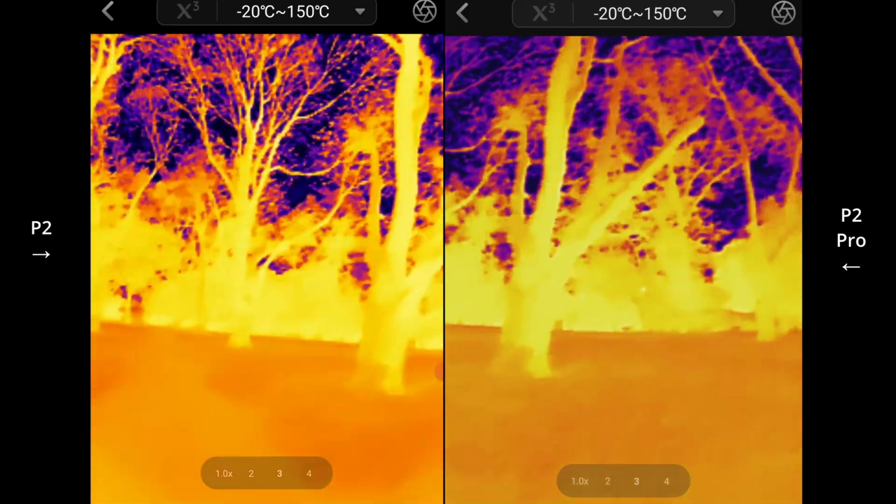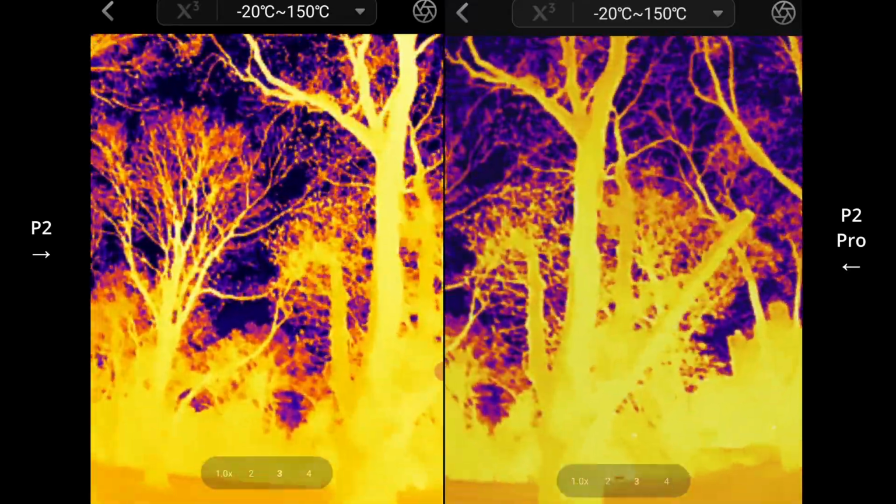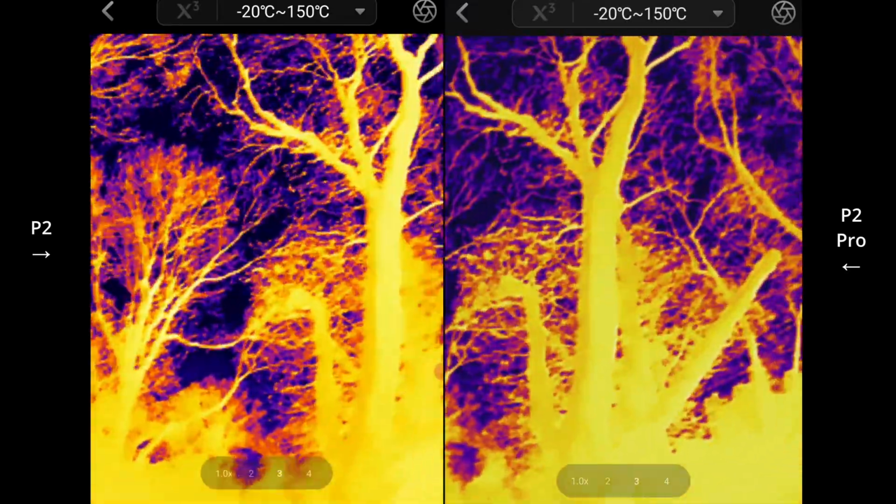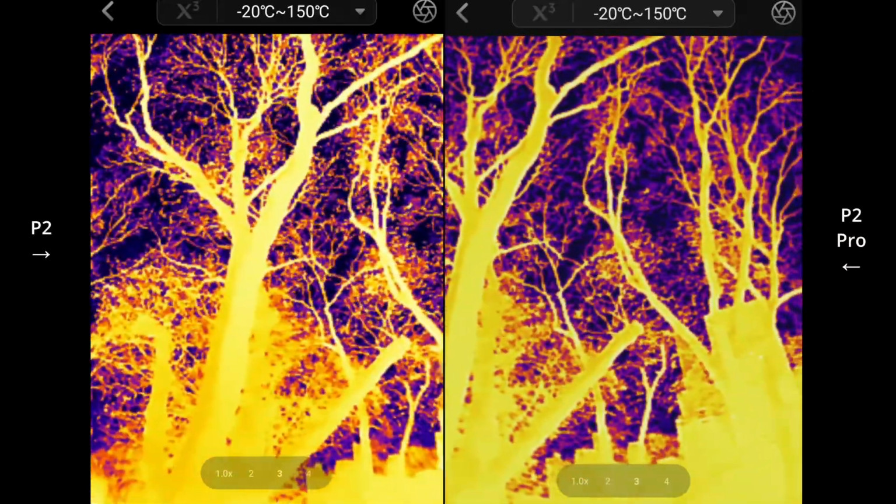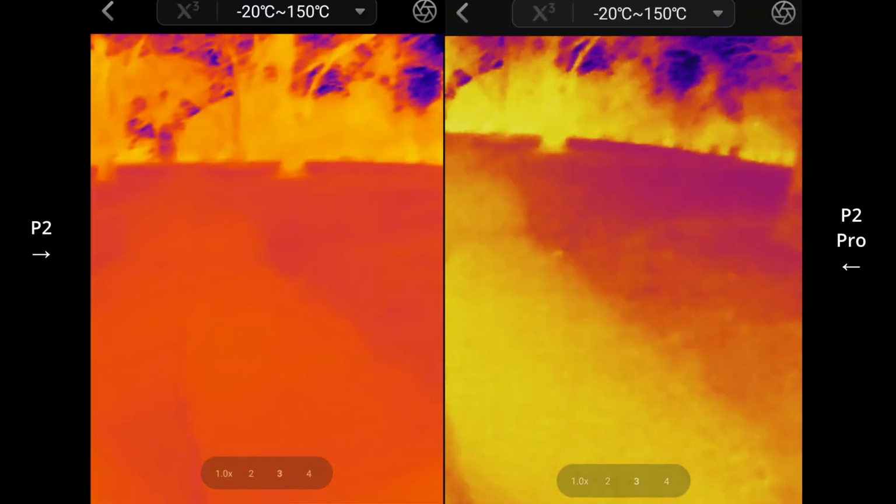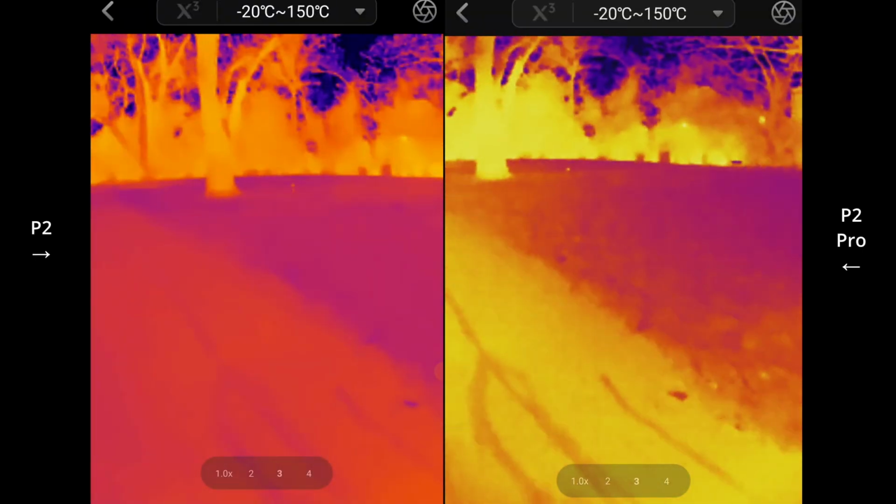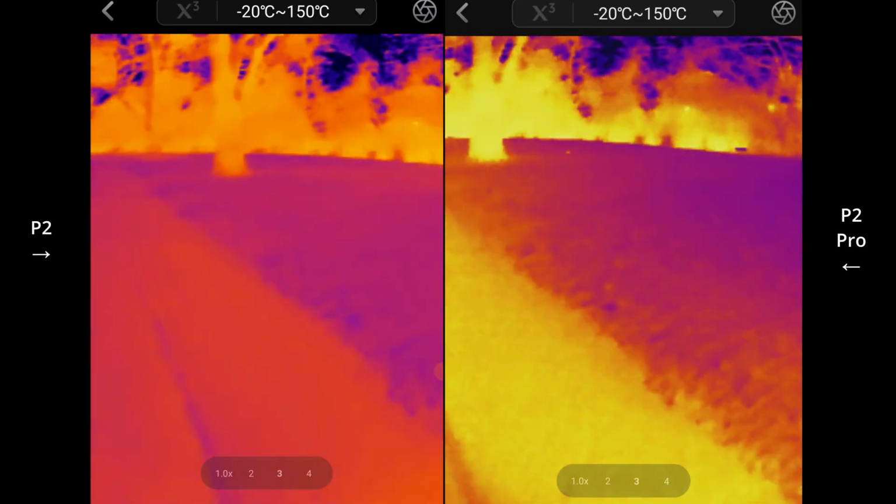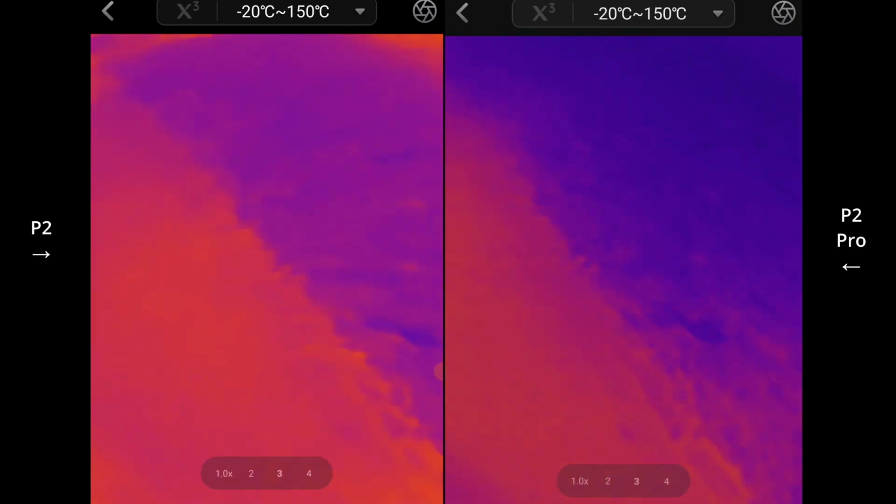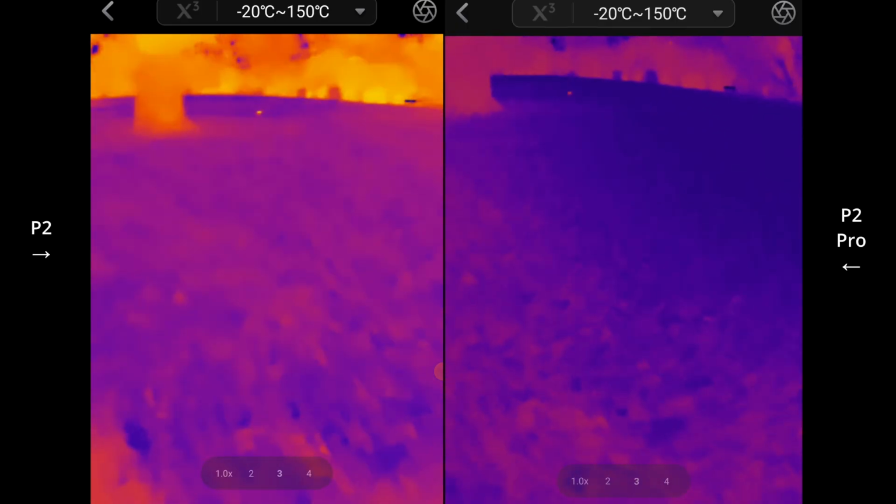I hear birds, I don't see any. And it's kind of cool that you can use this to navigate around as well. It's pretty dark here. Here's something.